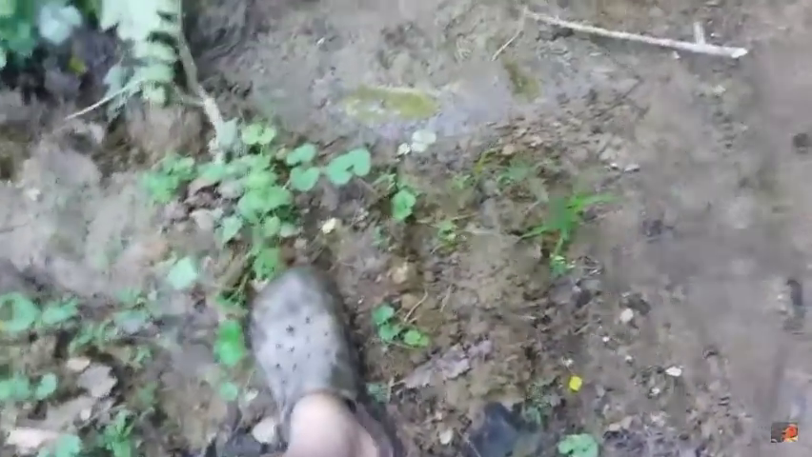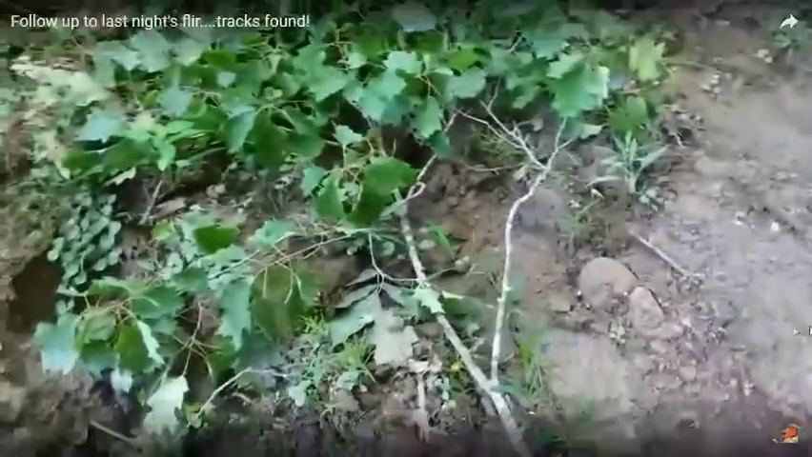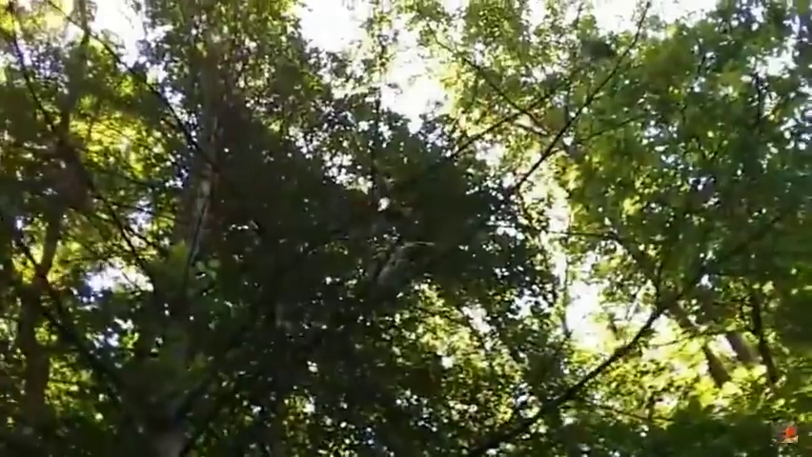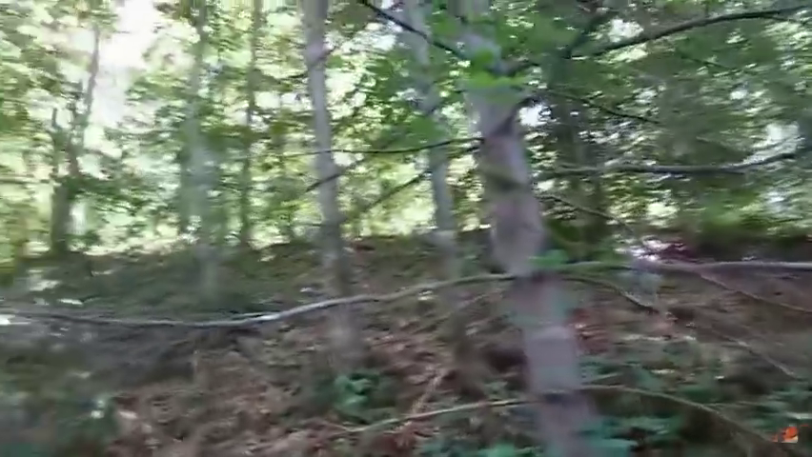Now, some of this other stuff here, somebody said that it's footprints from whenever I was doing this work. Well, I was on a tractor. My feet never touched the ground over here whenever I was doing that work, digging that other bank out. My feet never touched the ground. I also stomped down in that, and it was hard.